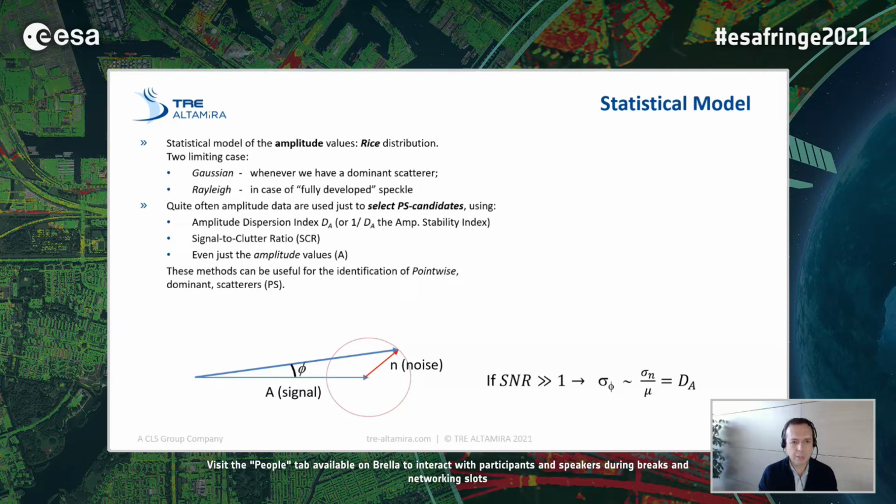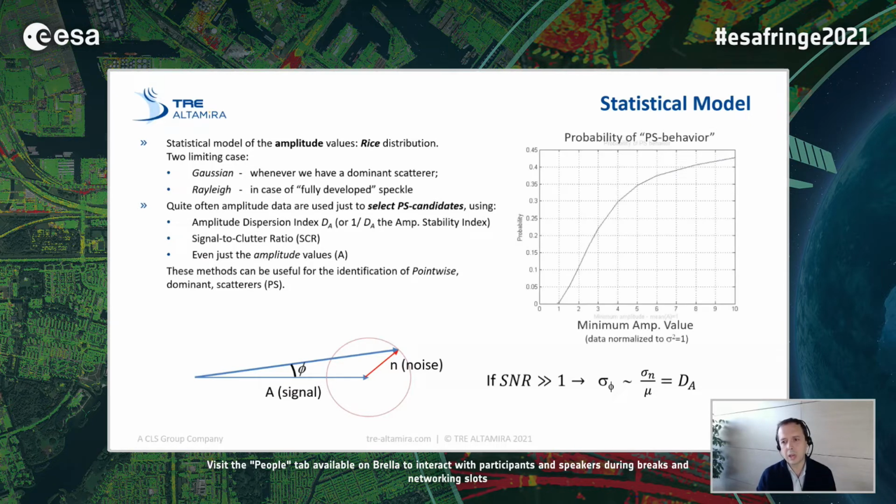We use the amplitude data, and we are still using amplitude data most of the time, based on the amplitude dispersion index or the signal-to-clutter ratio or even just the amplitude values. And that's good. Even just looking into amplitude values, indeed, the probability of PS behavior depends on the signal-to-noise ratio, basically. So it's possible to already select, screen your data based on the radar cross-section of each individual target.